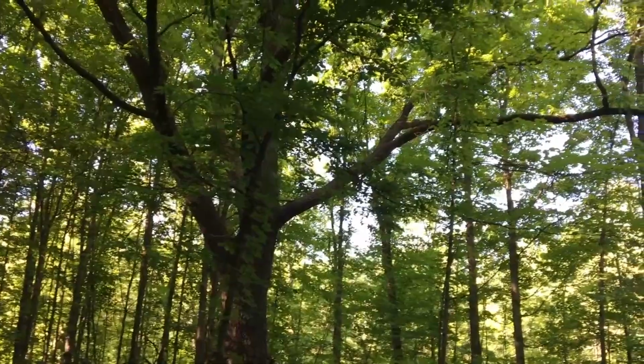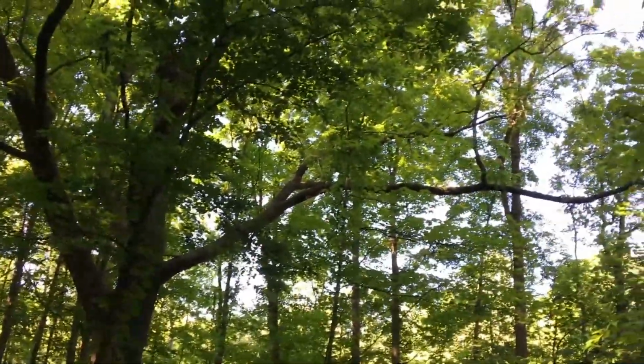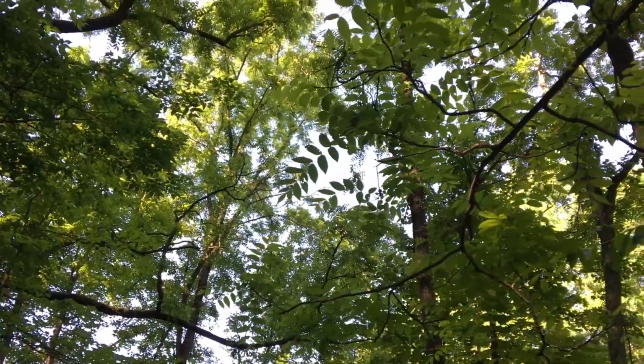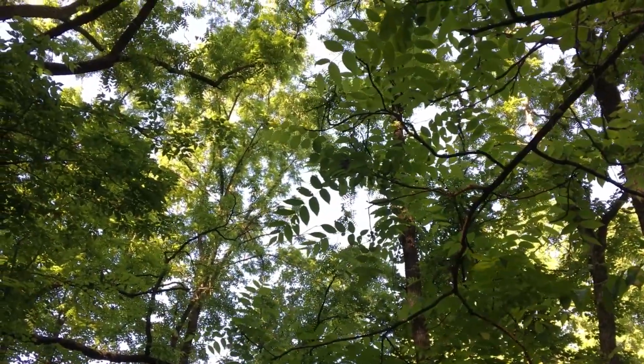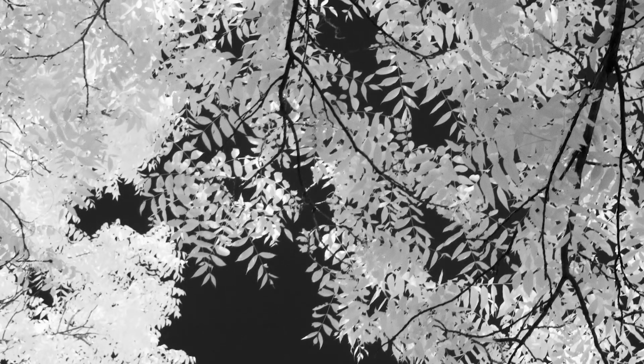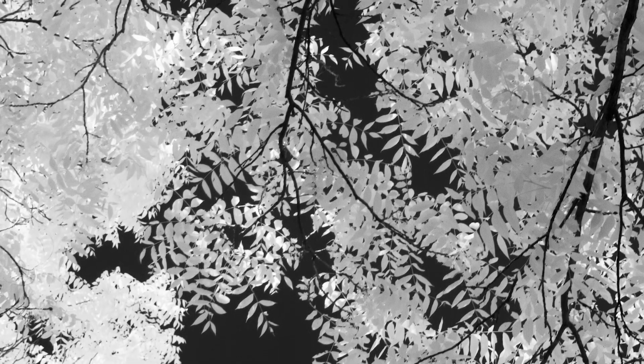Paris Park has a number of different trees in it, a lot of different plants, and I want to capture the leaves of this tree above me. So I'm going to put it in the negative space, meaning I'm shooting it with the sky behind it, and since there's no clouds in the sky, that's going to be a good backdrop for me to show the outline of these leaves.